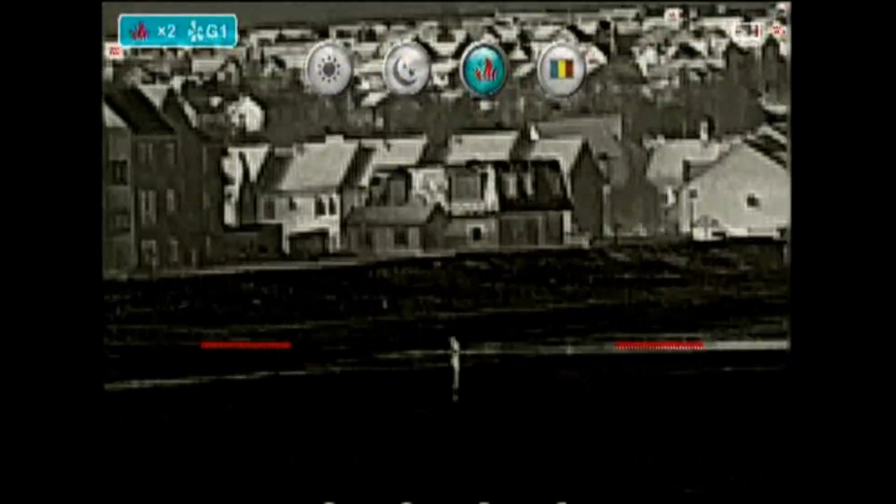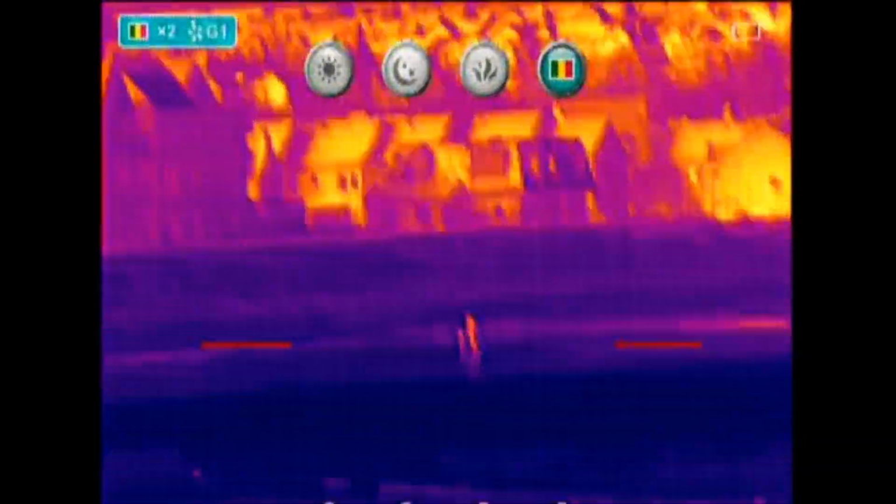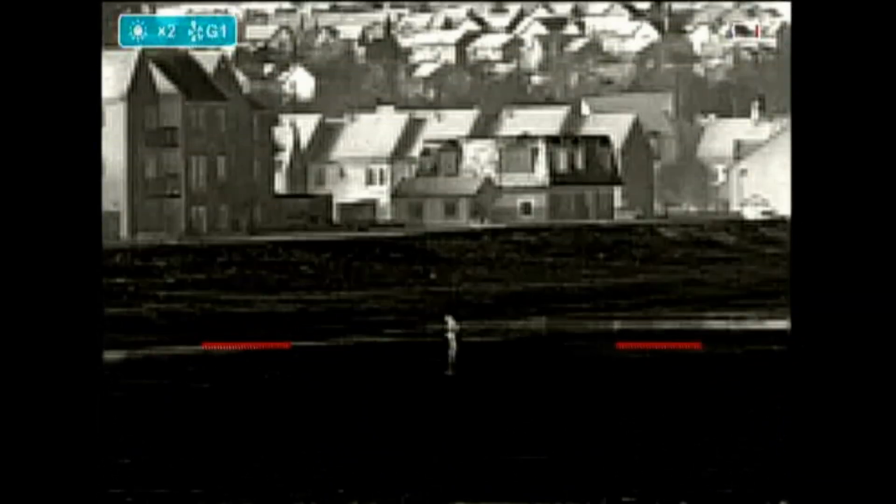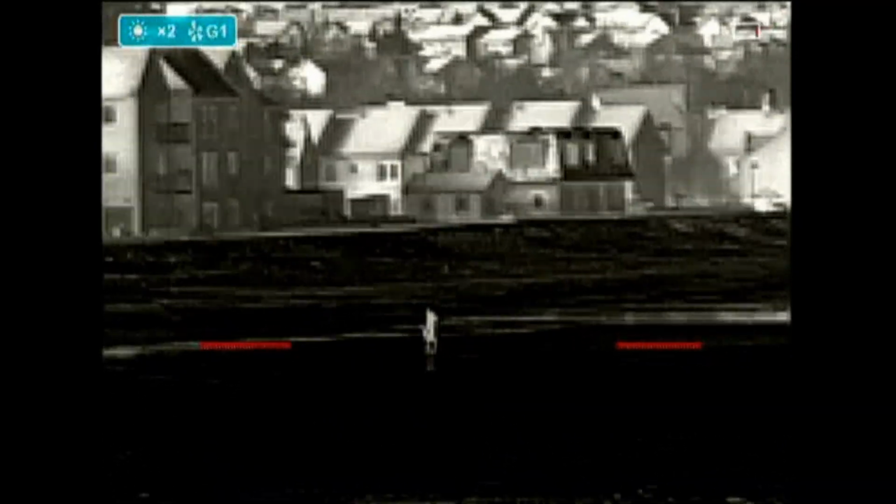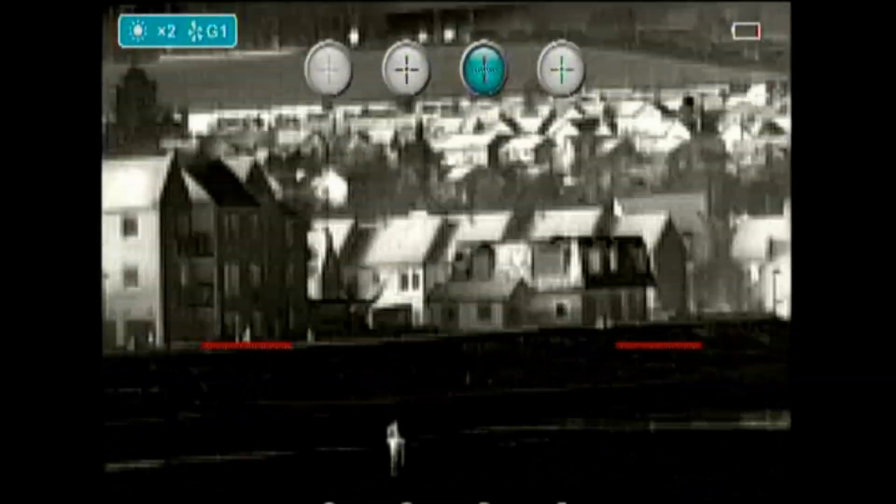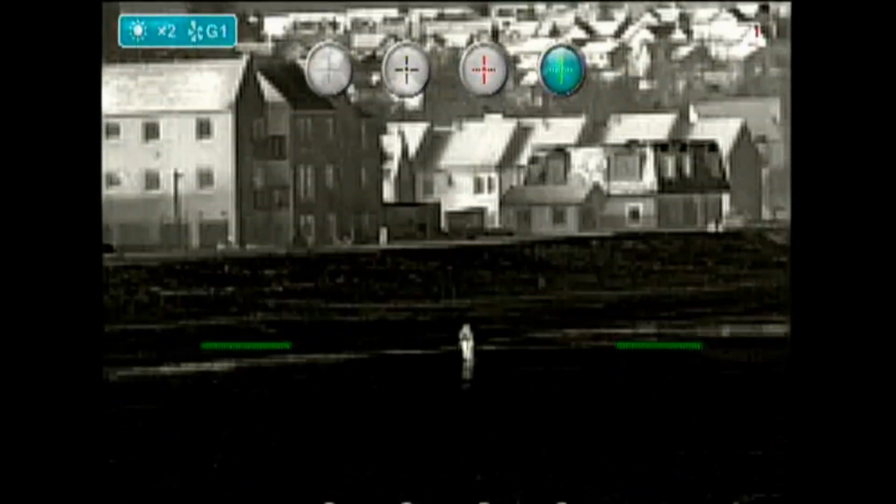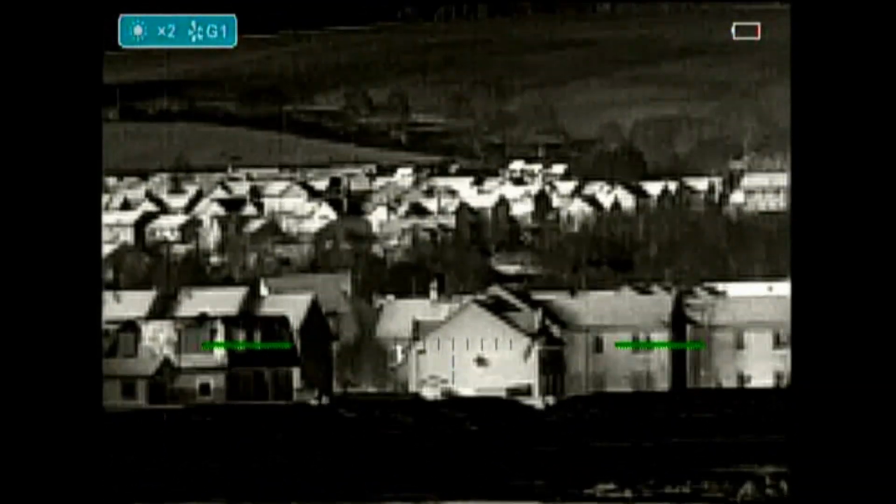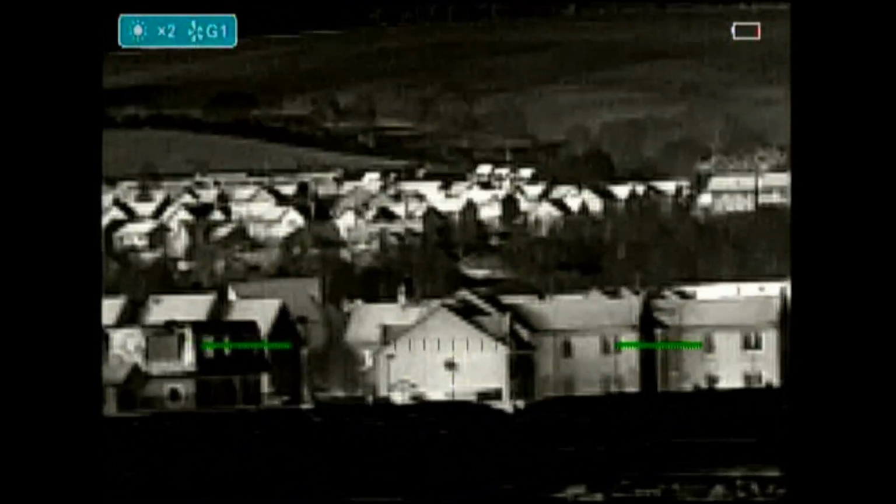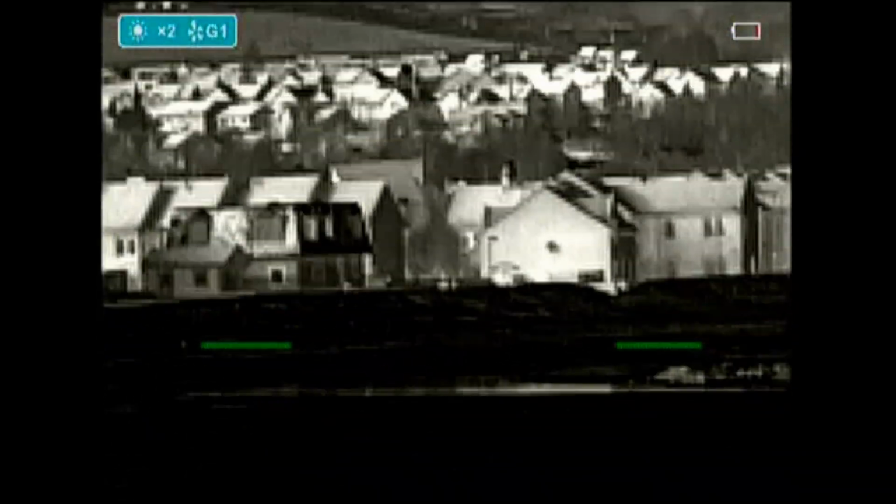White hot, iron hot, rainbow, and back to white hot. Yep, the vertical stadia, little mil dot bars, and the vertical bar itself don't show up as red on the screen. Going to the other reticles and colours. Green. Again, with the naked eye, it's a dark greenish black for the vertical parts of the stadia, but it's not a vivid green like the horizontal parts.